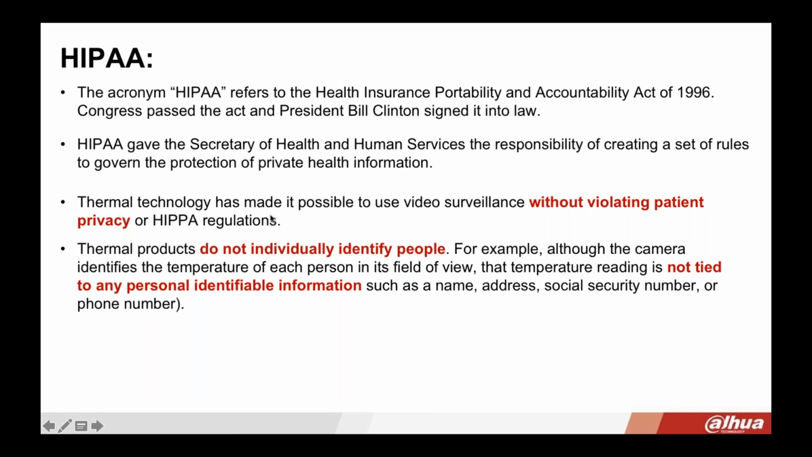So HIPAA. This is a question that has come up, and does it pose anything there? Thermal technology has made it possible to use video surveillance without violating patient privacy or any type of HIPAA regulation.